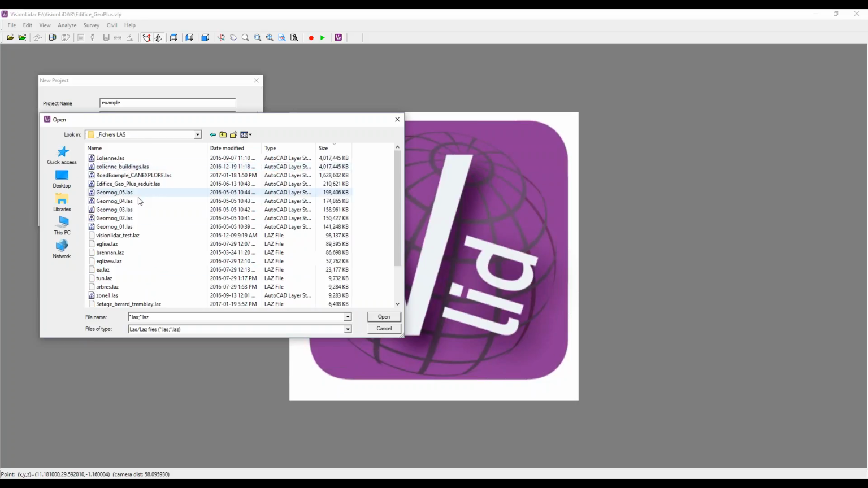So in here, for instance, I have a number of files. I can select any number of files to import into my project. That way, if you have different sources of data, like aerial and mobile, for instance, you can import both of those into the same project and view your data together.